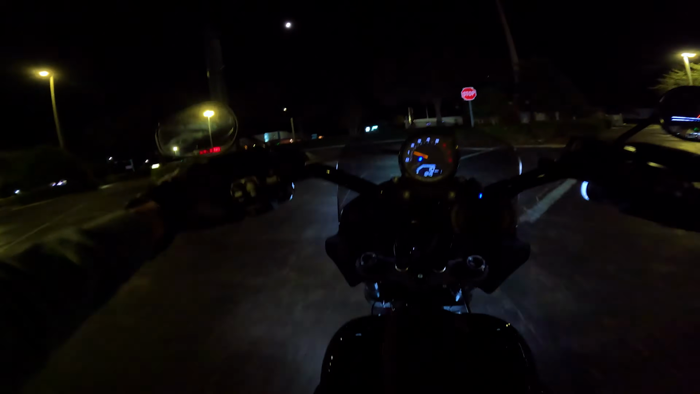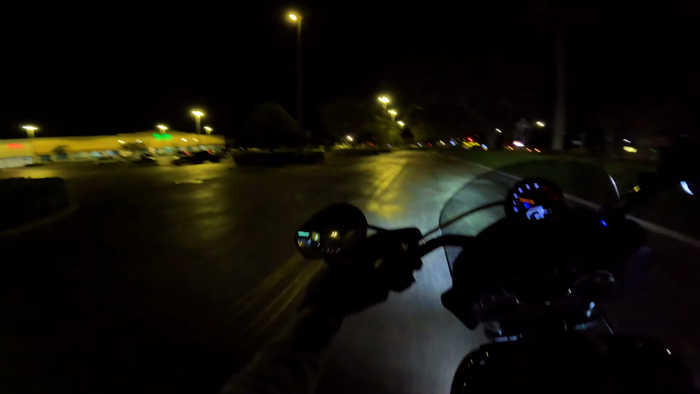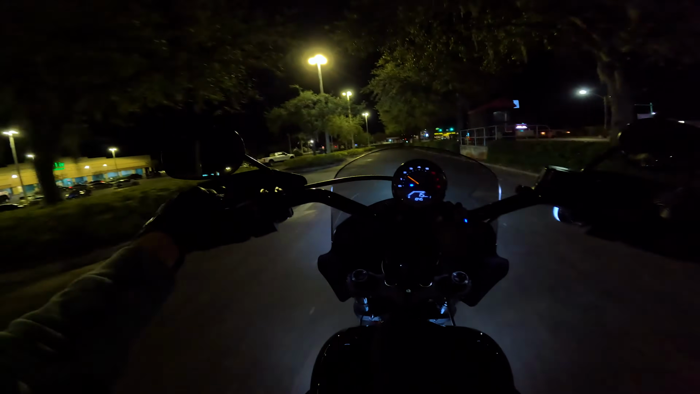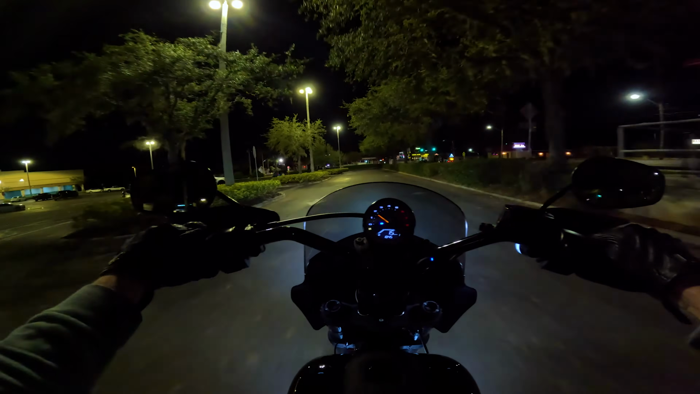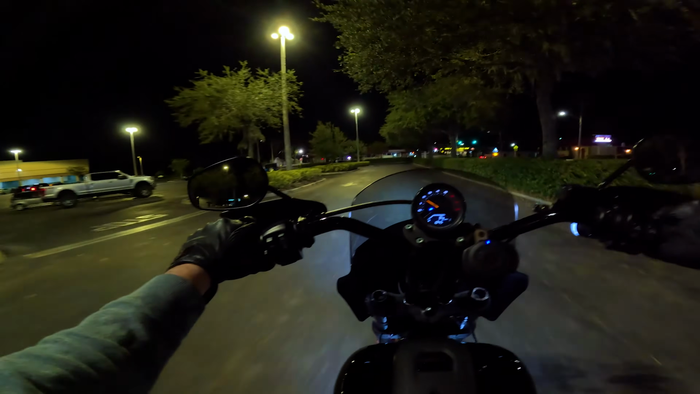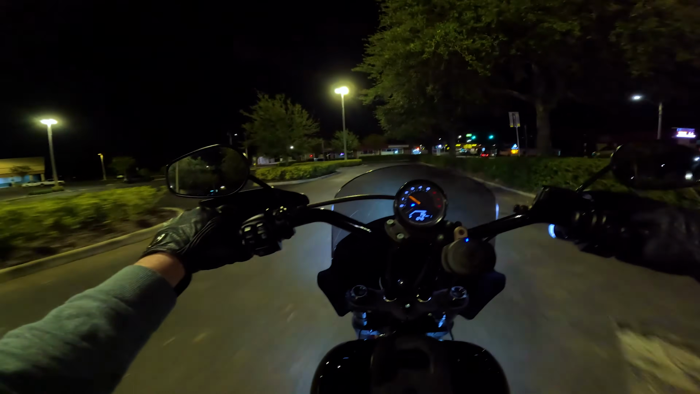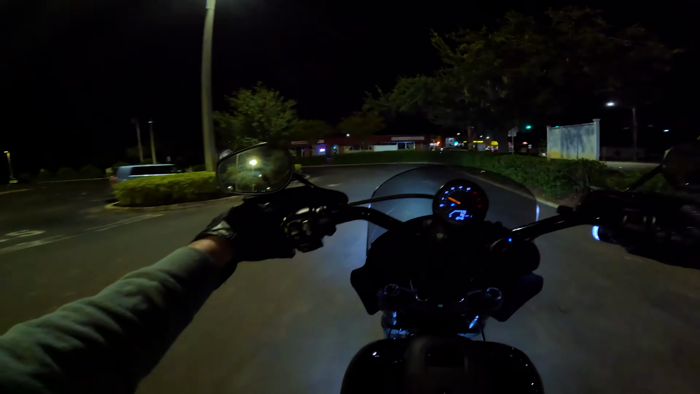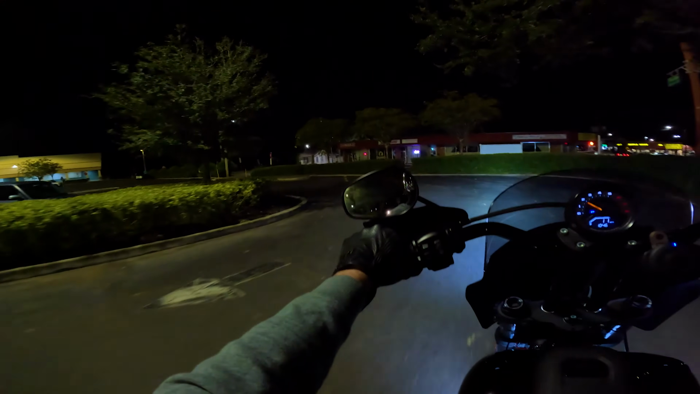One big thing you need to know with GoPro and shooting at night is to have the HyperSmooth actually off. Now this sounds kind of counterintuitive, but when HyperSmooth is on, it is constantly looking for light because GoPro requires a lot of light.